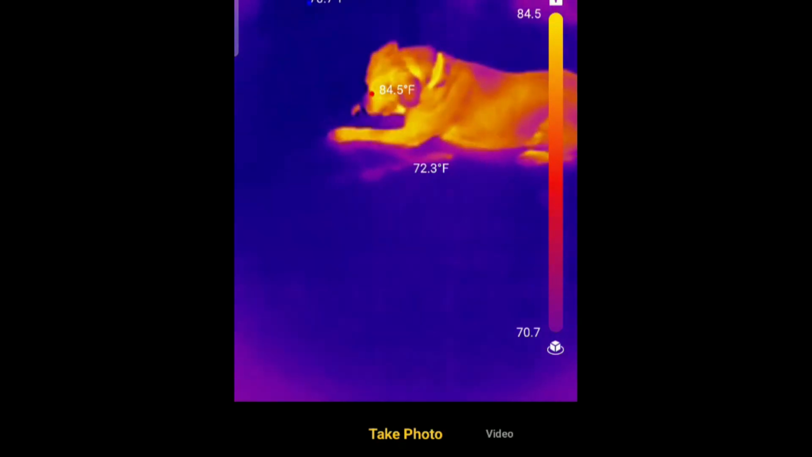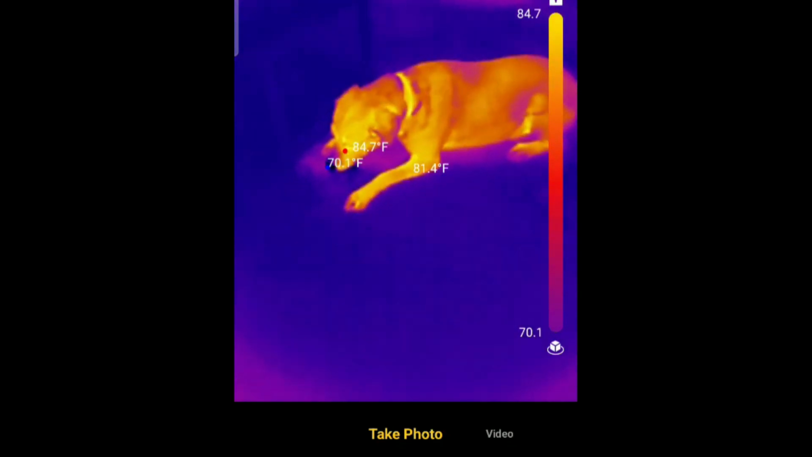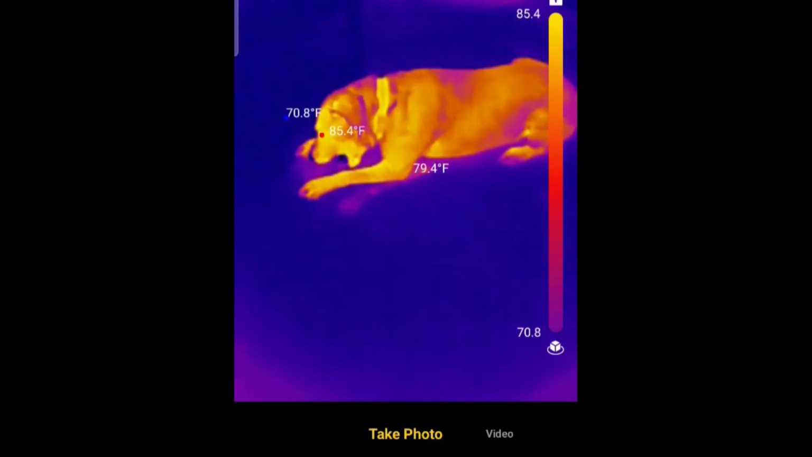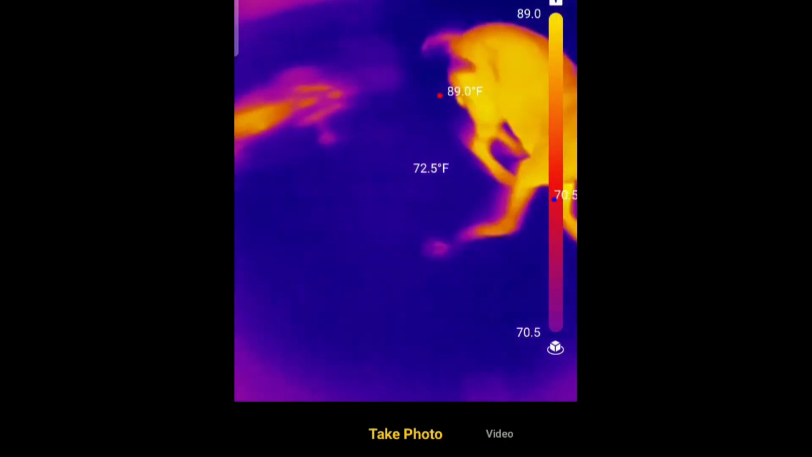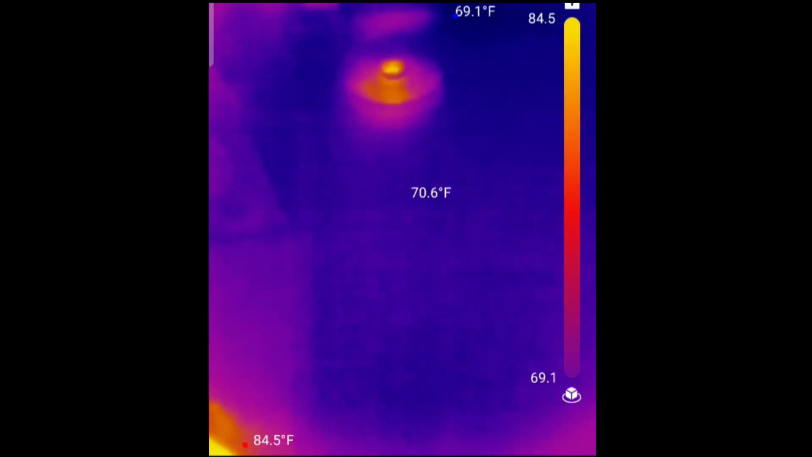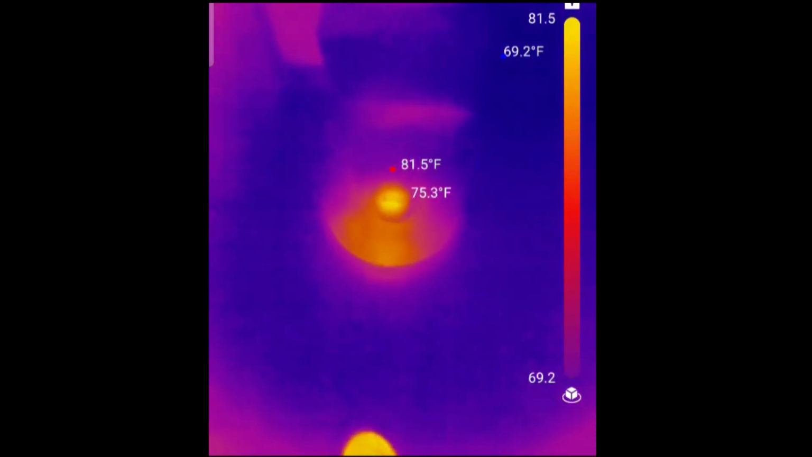Get that squeaker. Get that squeaker. Oh, get that squeaker.